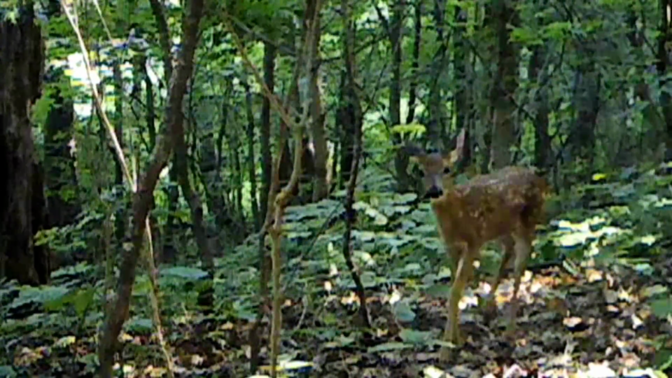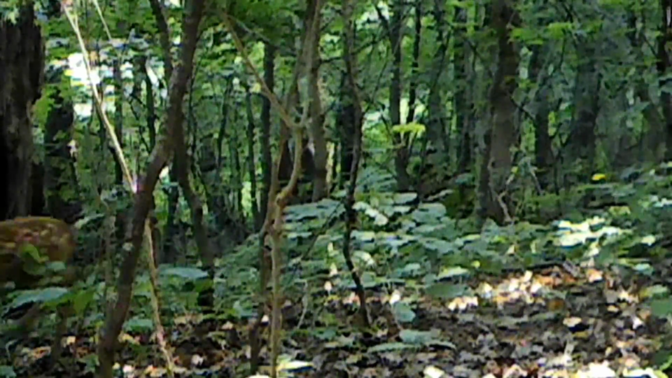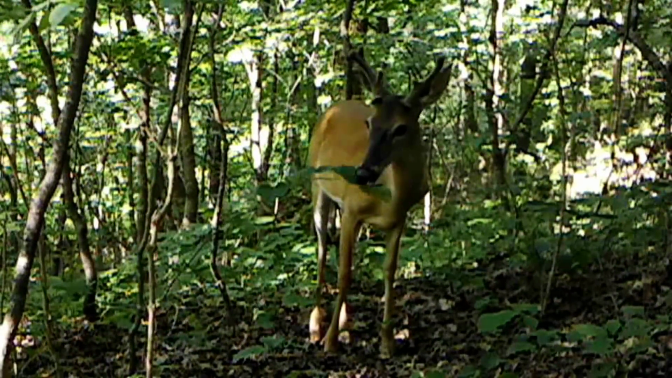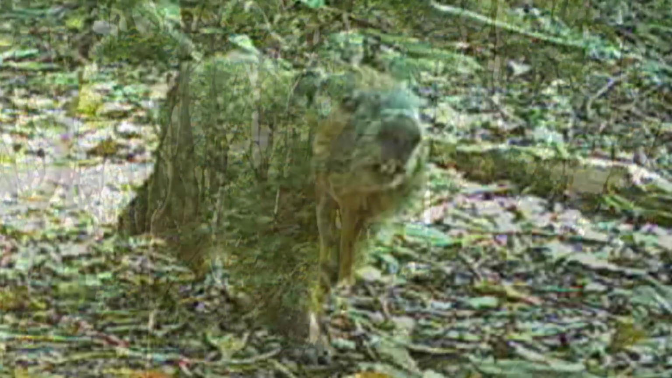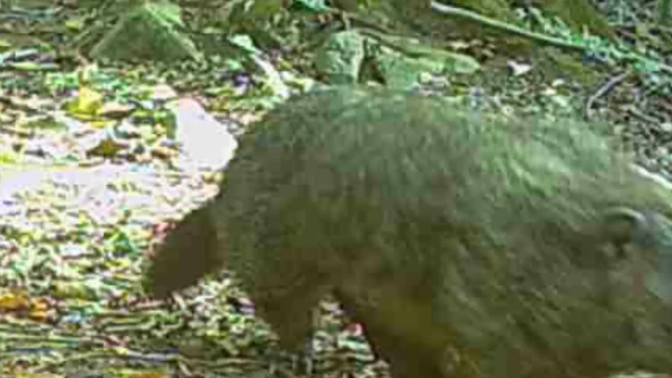Well, here's my first capture of a beautiful set of twins. Fawn, beautiful. And the bucks are still browsing around real nicely, eating all his sport. And old Dirty Dan, he's still out there.